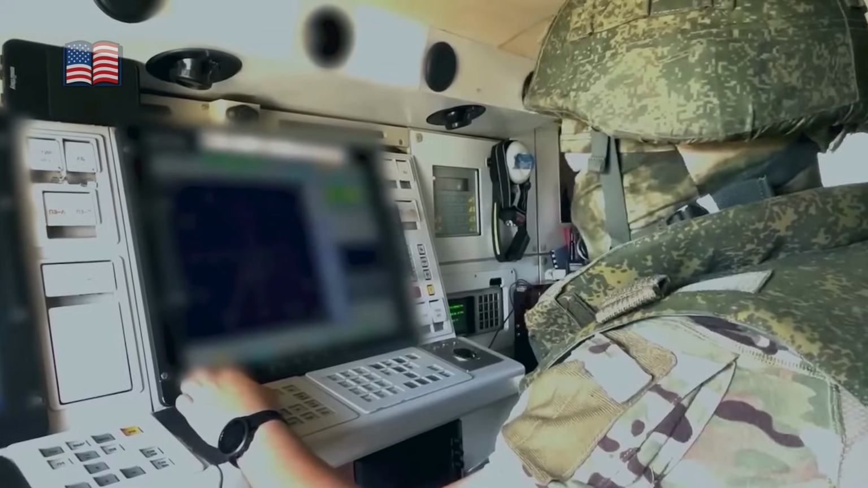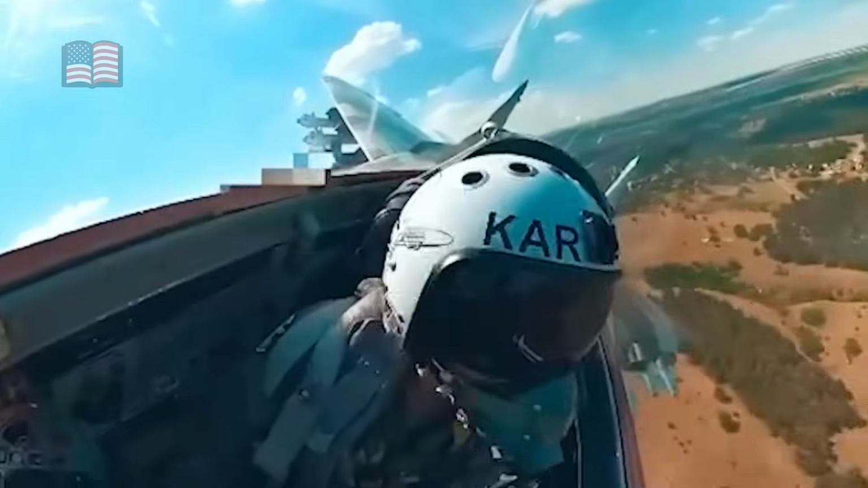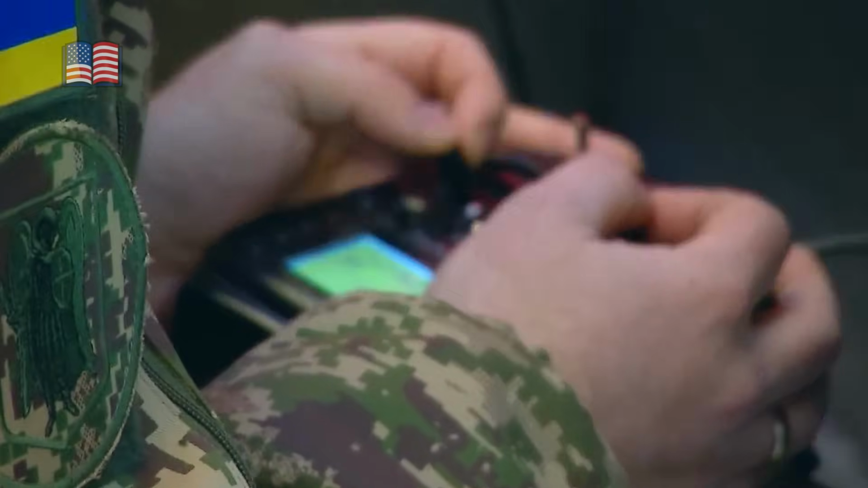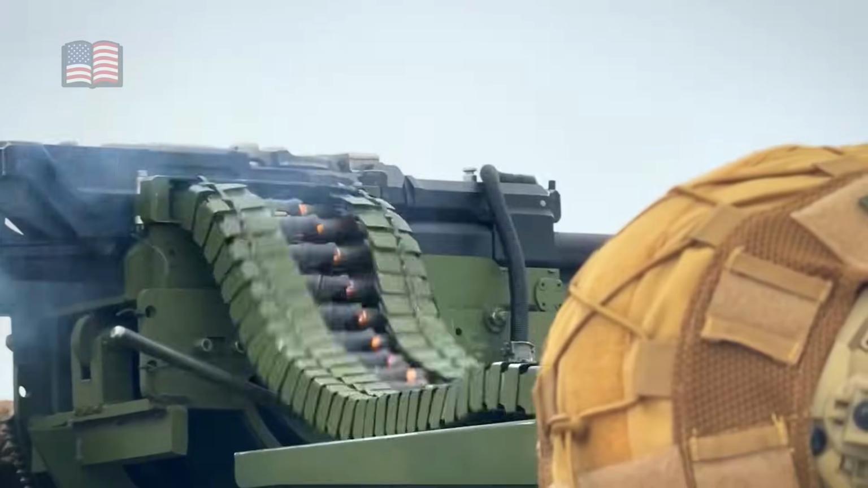The operator leveled out at roughly 5 meters altitude, skimming terrain and lining up on a far more valuable target sitting just behind the air defense system. That target was a Podlet K1 radar, a critical node that fed targeting data to Russian launchers across a massive area. Destroying it would not just blind the Panzer in front of him, but fracture the entire local detection network.